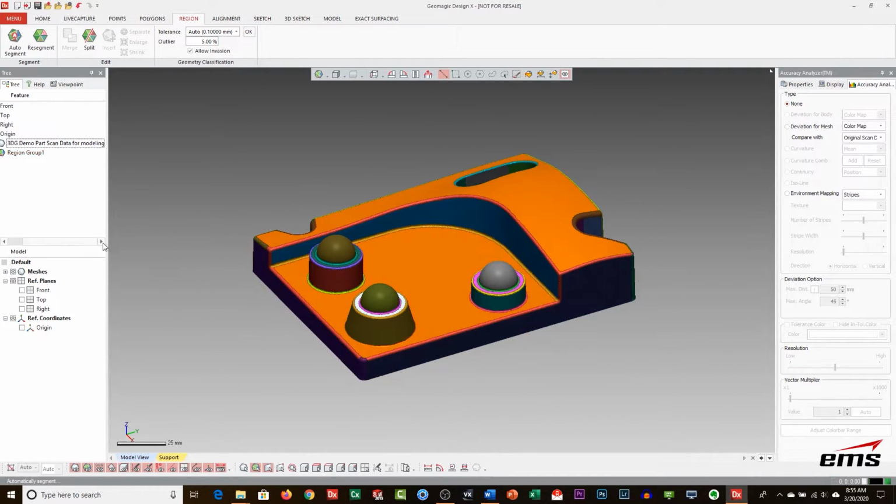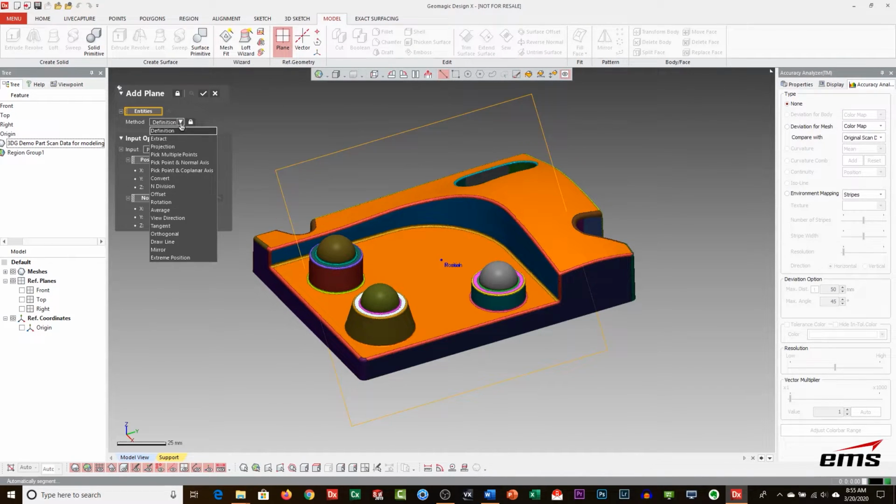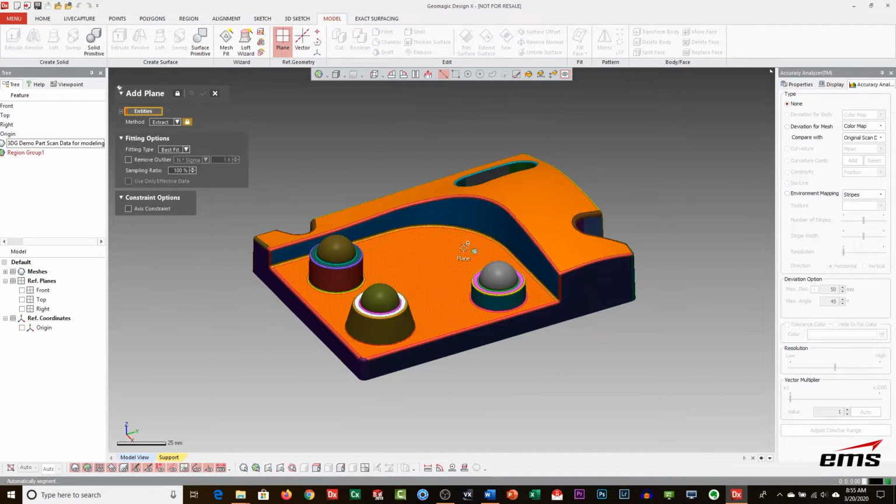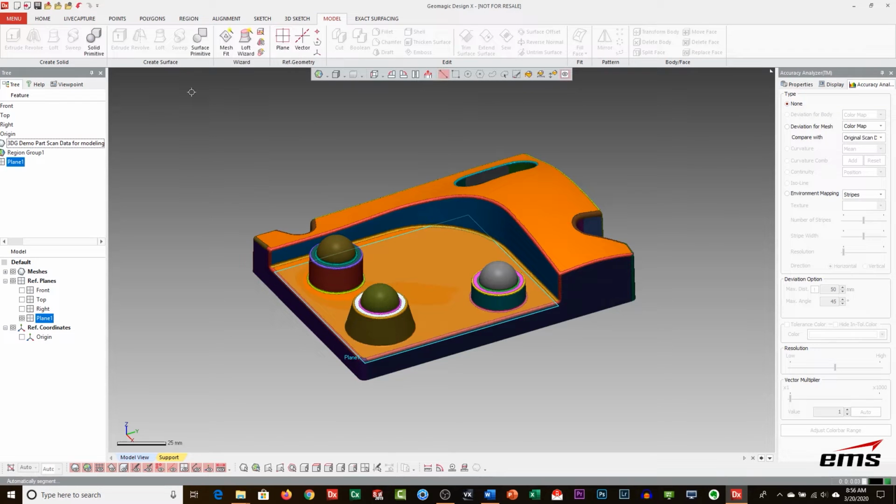Okay, so like we did before, we're going to create some planes to start out with. So I go to my plane command, and if you look over here, you can see all the different ways I have to create a plane. And that's one of the advantages of Design X, is it's a very deep product. There are so many ways to do things in this product. So I'm just going to use the extract and pick the plane on there. And if I do a little preview, it kind of shows me the data it's going to use, and I get my first plane.